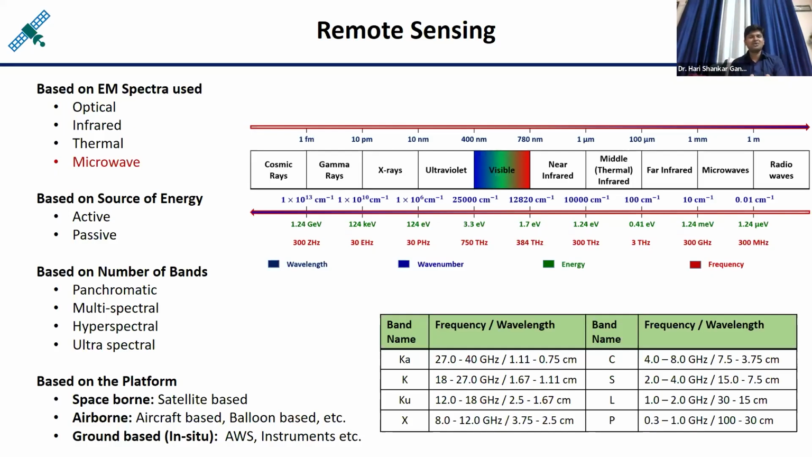So if you are talking about the remote sensing of the earth surface, in that case, radio wave remote sensing is not there, ultraviolet remote sensing is not there, X-ray is not there, gamma rays, cosmic rays remote sensing are not there. But these portions of the electromagnetic spectrum, like visible, infrared, thermal infrared, and the microwaves, these radiations can travel across the atmosphere and hence can be used for the remote sensing purpose.